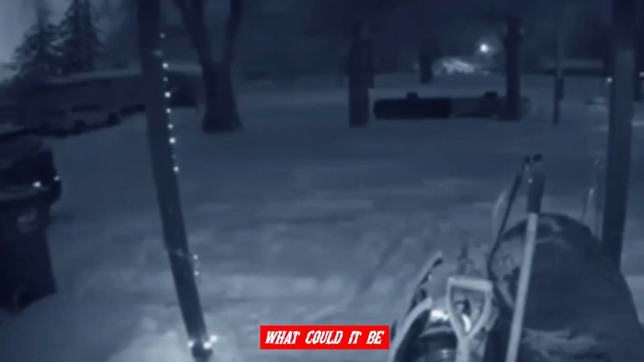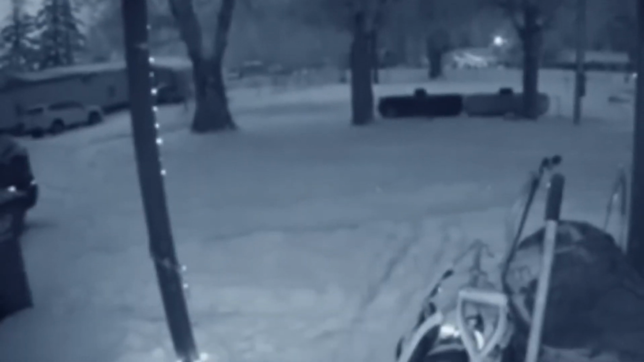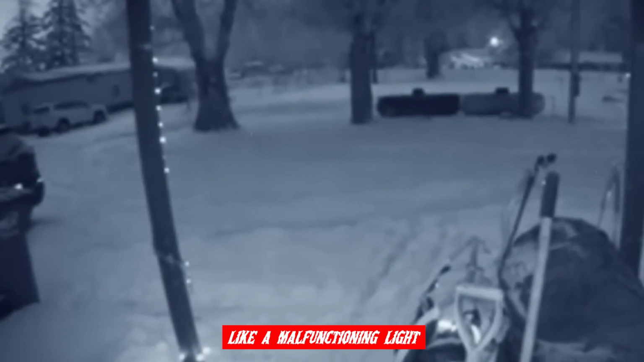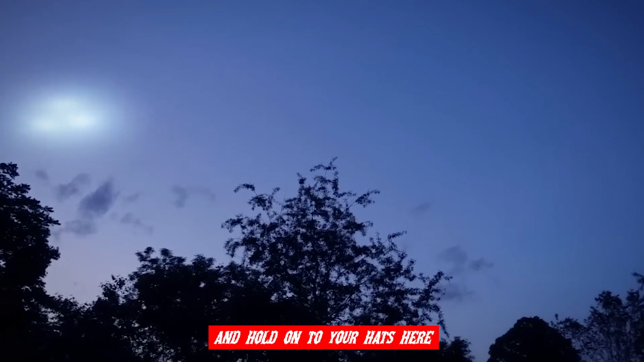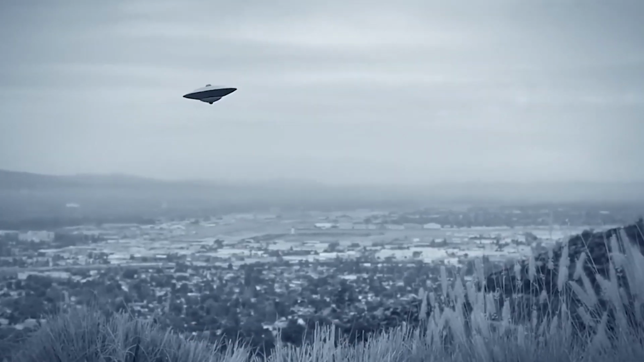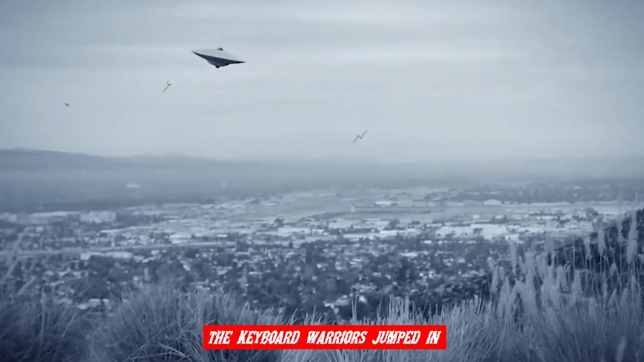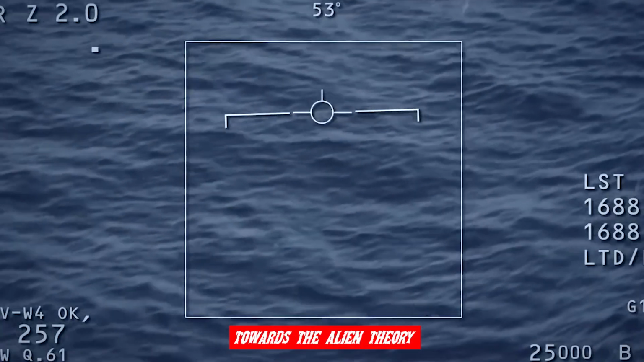What could it be? Your guess is as good as mine. The light seems almost otherworldly. Is it something mundane like a malfunctioning light, perhaps from a distant stadium? Or, and hold on to your hats here, could it be evidence of an extraterrestrial visitor? When this footage found its way to Reddit, the keyboard warriors jumped in, and let me tell you, a lot of them were leaning towards the alien theory.